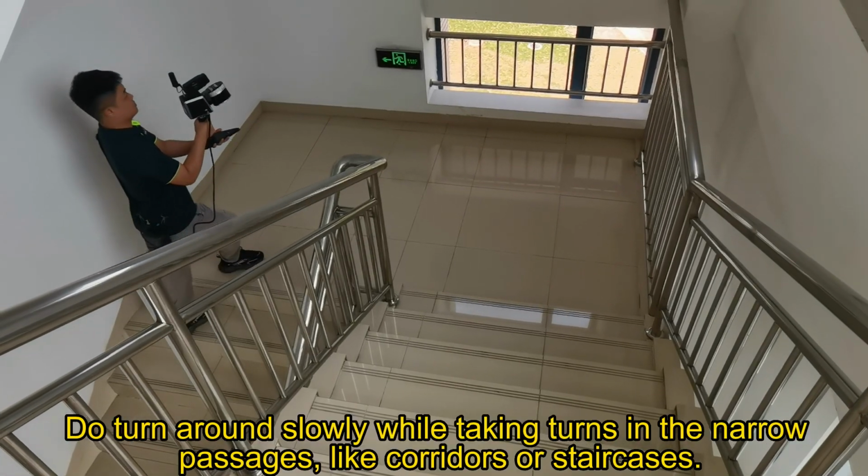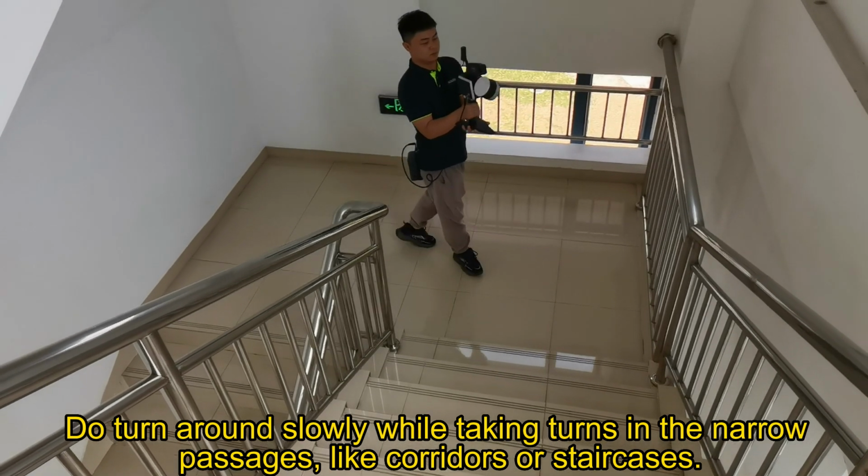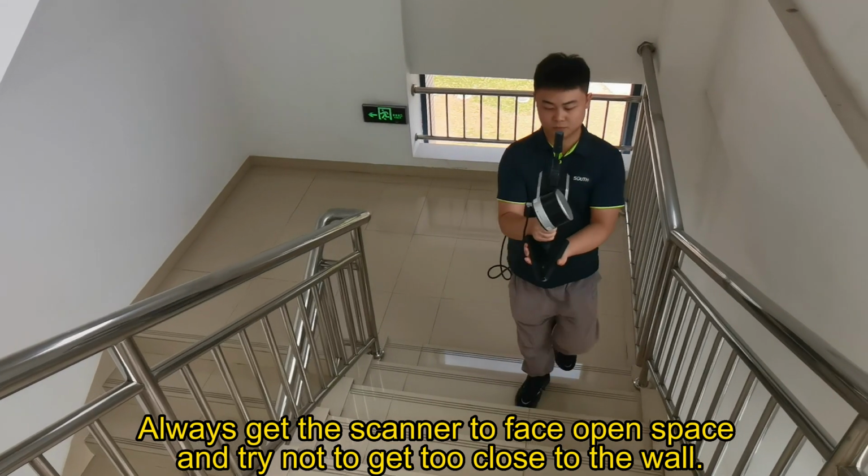Do turn around slowly while taking turns in narrow passages, like corridors or staircases. Always have the scanner face open space and try not to get too close to the wall.